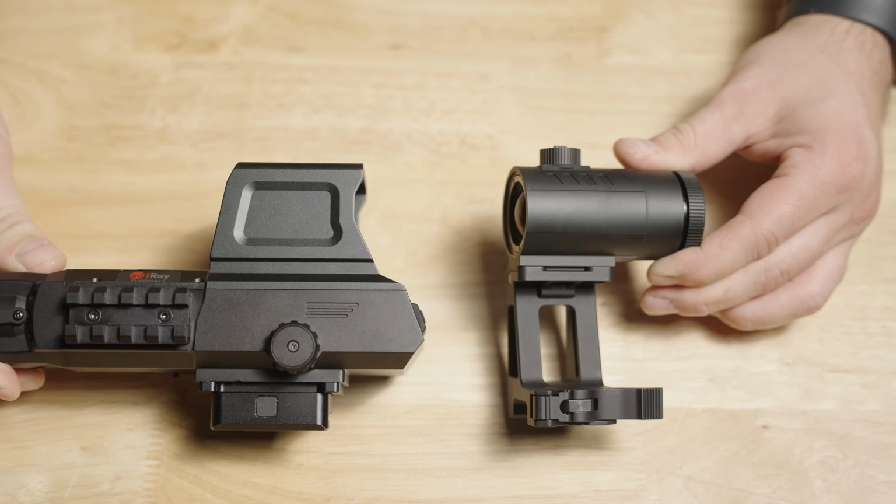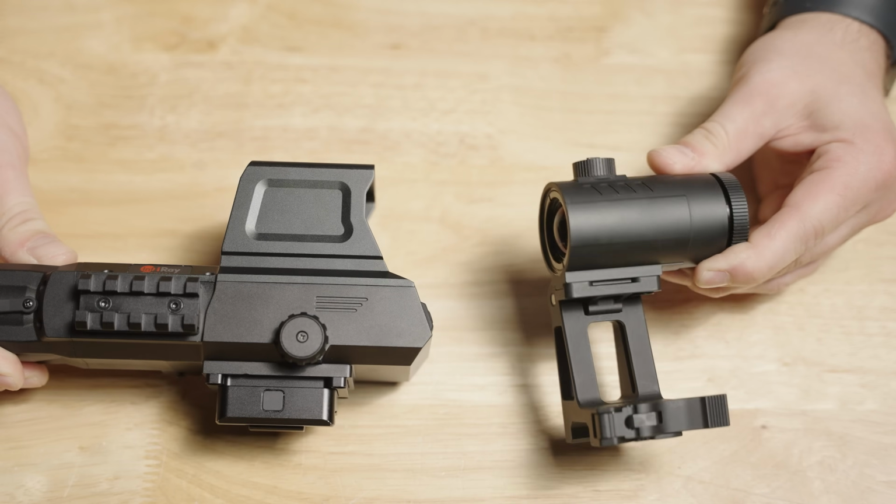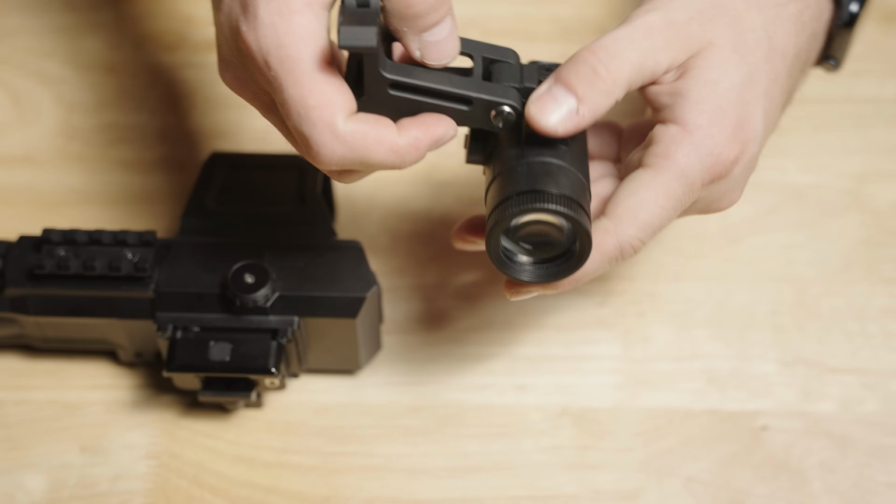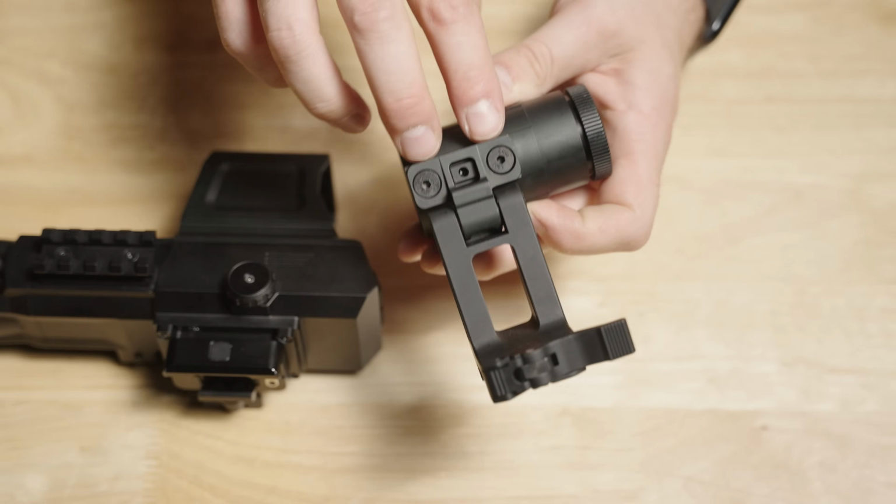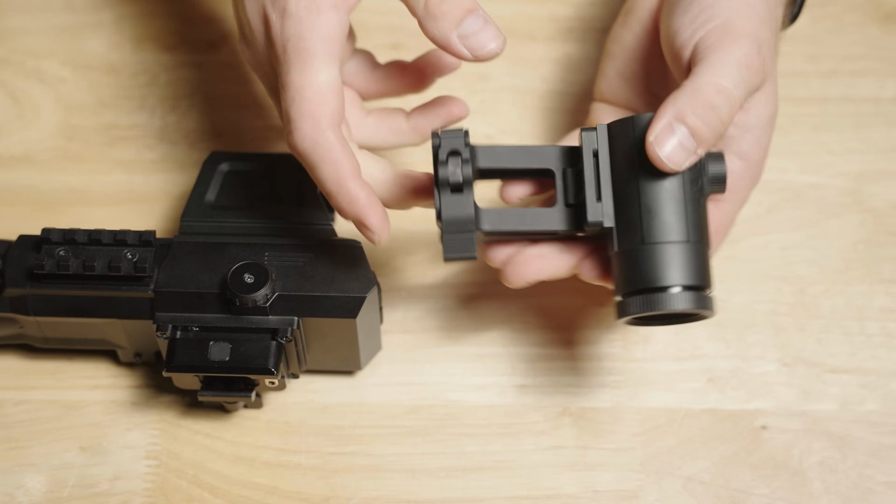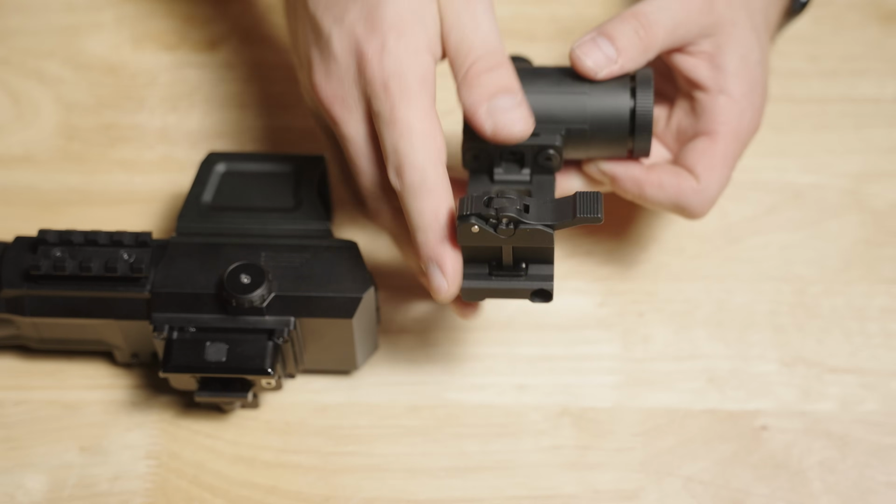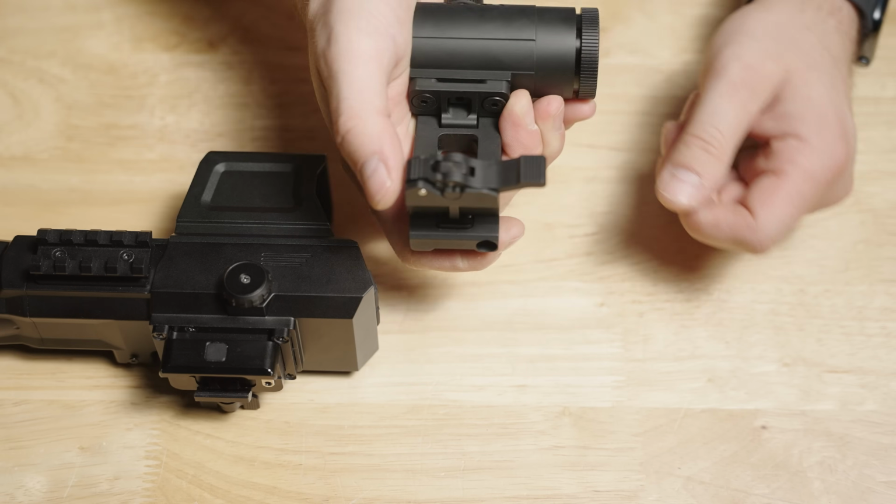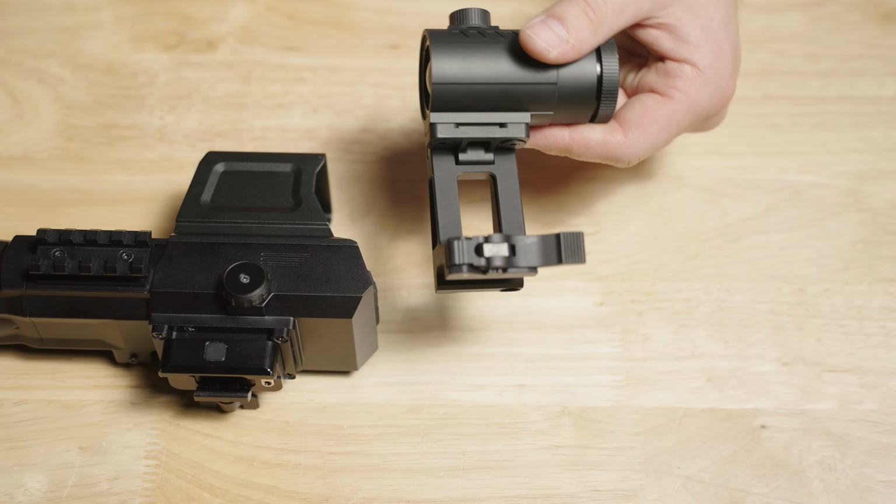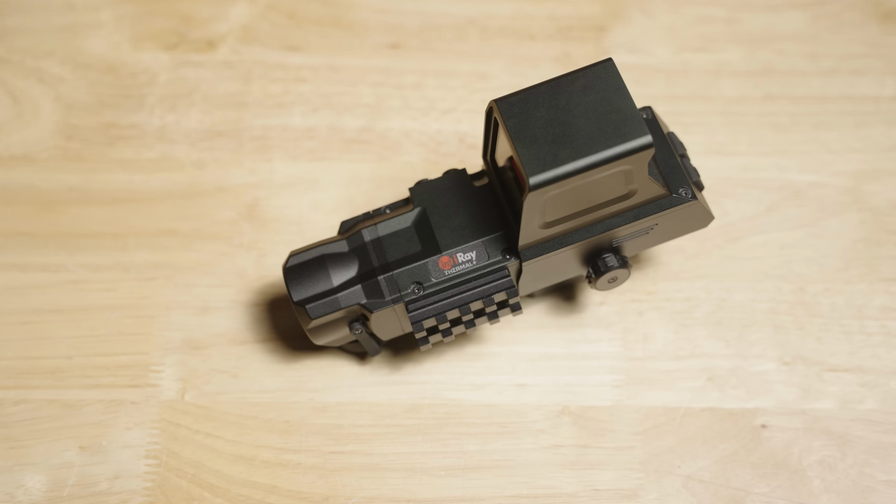Fast in conjunction with the magnifier, but since it sits so high, you will have to use their proprietary mount. However, if you don't want to use their specific magnifier, maybe you already have like a G33, you'll notice that it actually shares the same footprint of most common magnifiers. So that's the good news there. It does have a nice QD system. This is a pretty common latch. It kind of looks like the American Defense style. A lot of magnifiers use that nice QD lever. So that shares some commonality there.